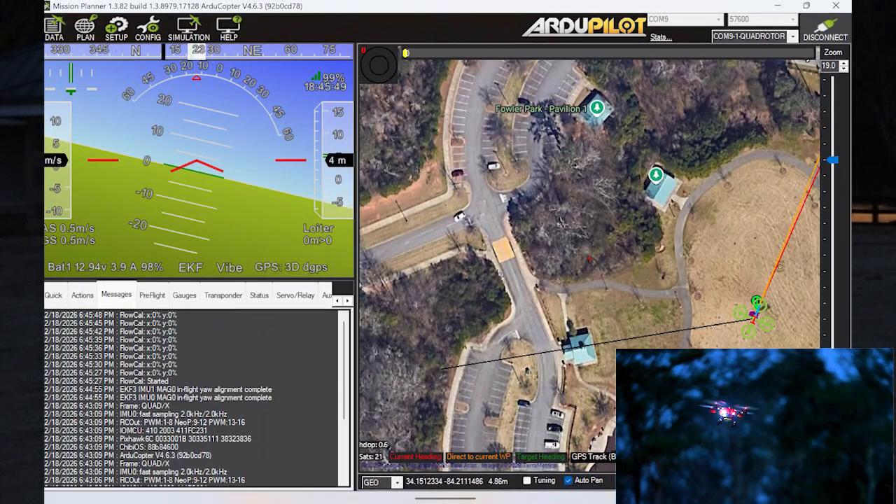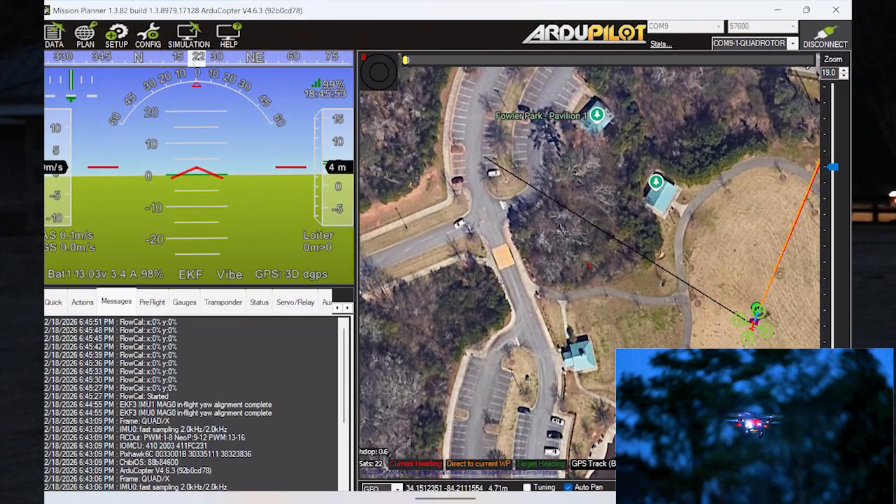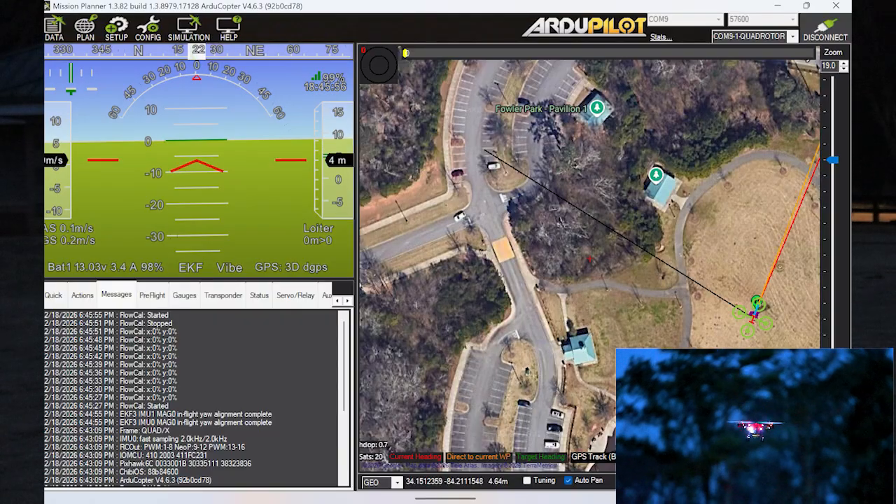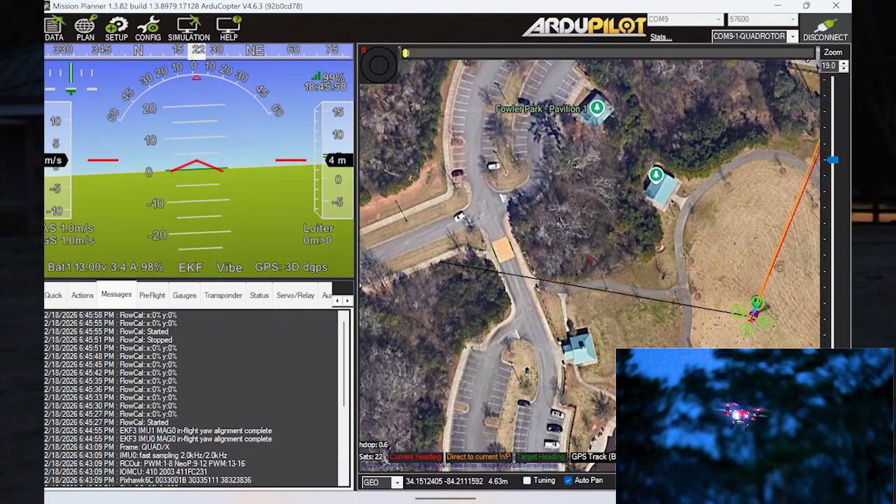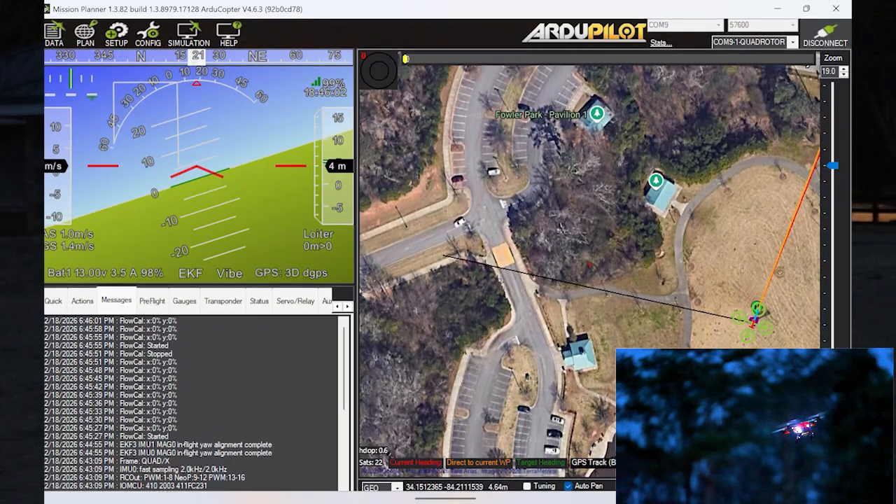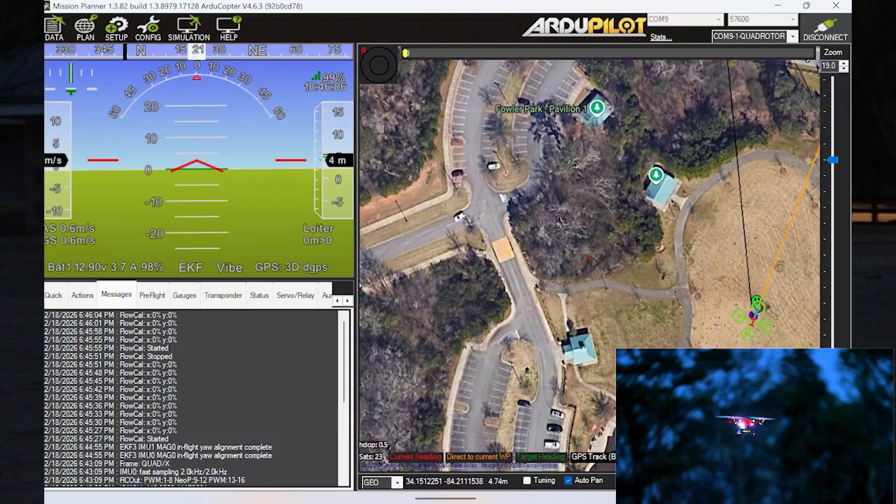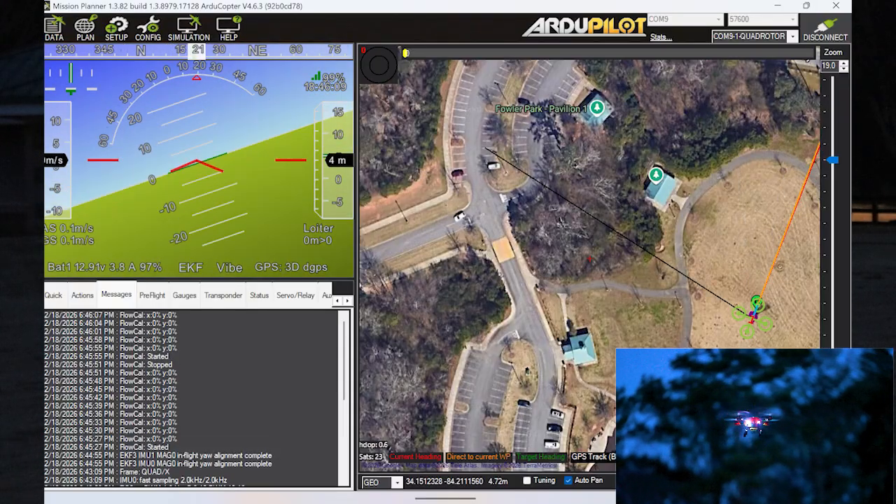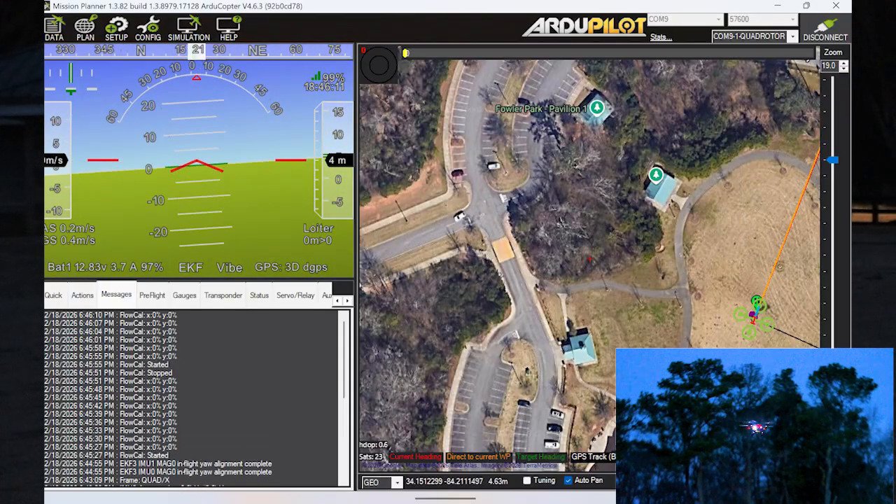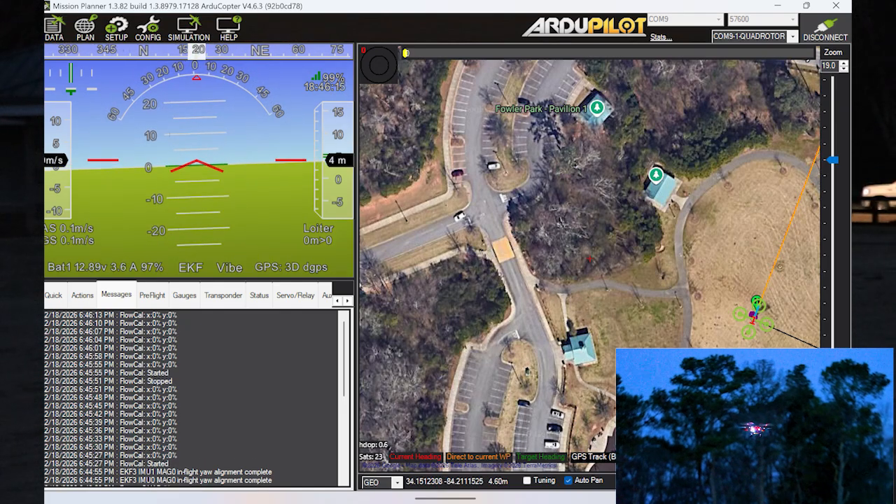Okay. Do you want me to reset it then? Yep. Go ahead. Turn it off and going again? Yeah. Forward, backwards, left, right. Forward, backwards, left, right, right, left, backwards, forward. We're not getting anything. It's still zeros across the board again. Really? Yep.